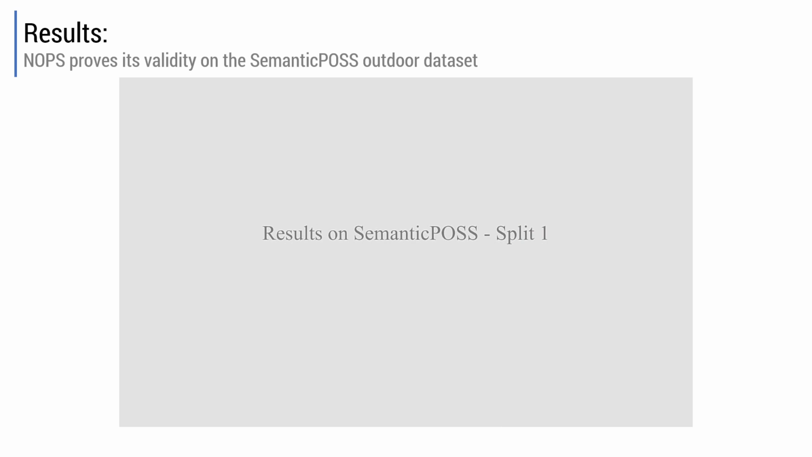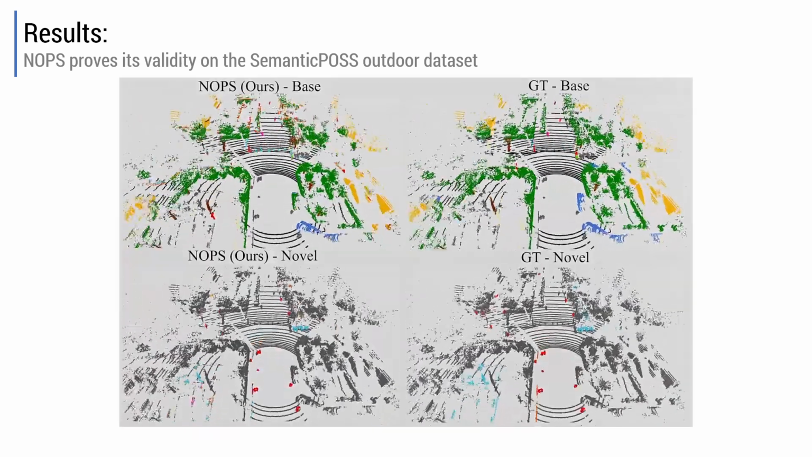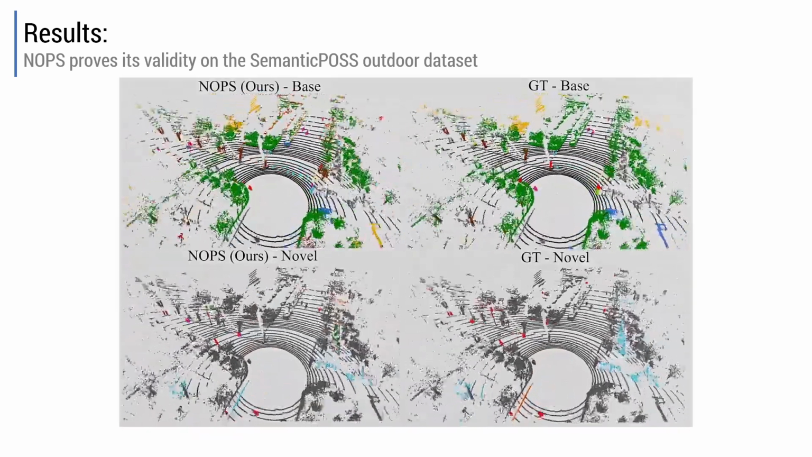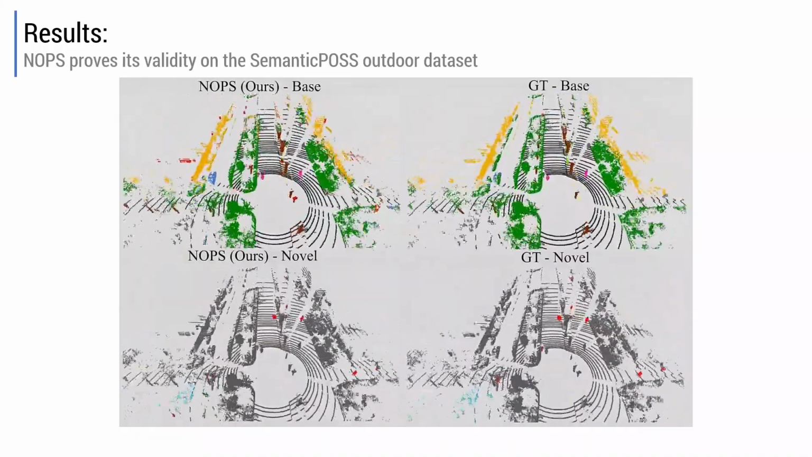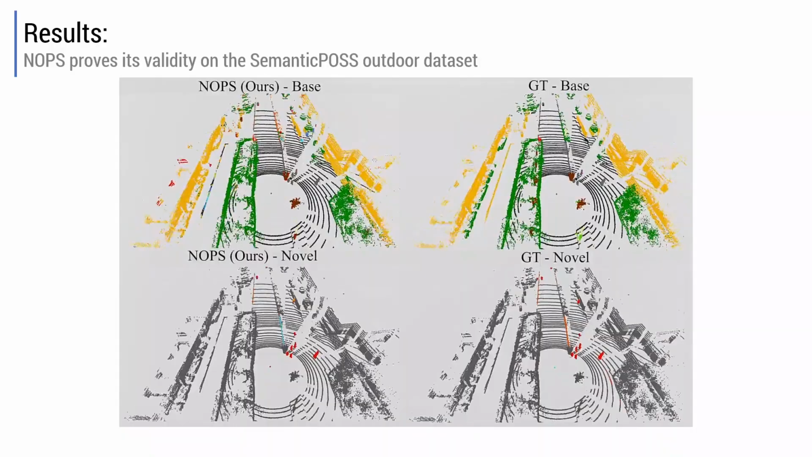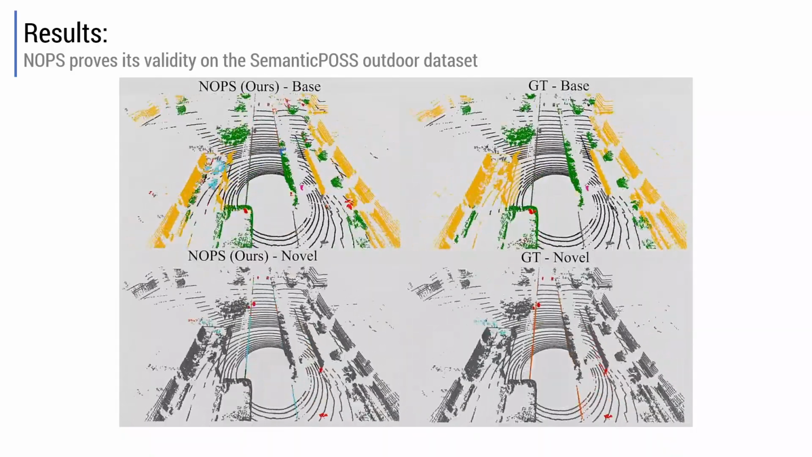Finally, this video focuses on the performances of NOPS in a split from SemanticPOSS. It is worth noting how our method excels in accurately segmenting the novel class of pedestrians, here depicted by the red annotations.